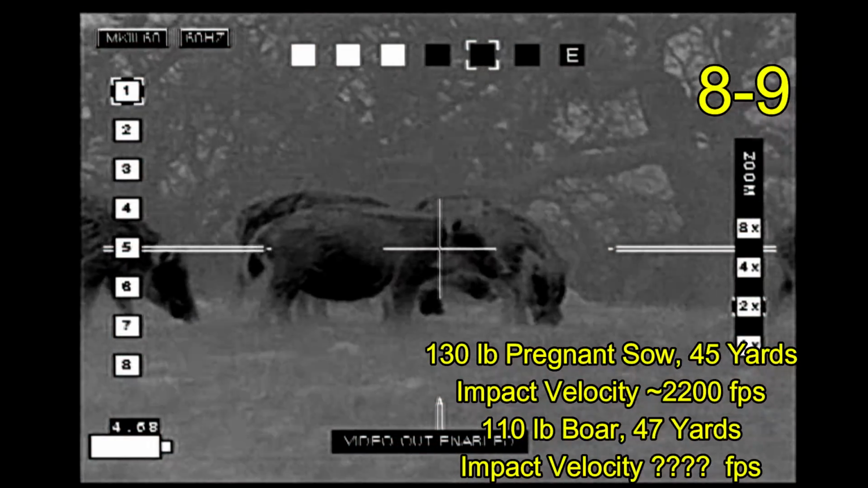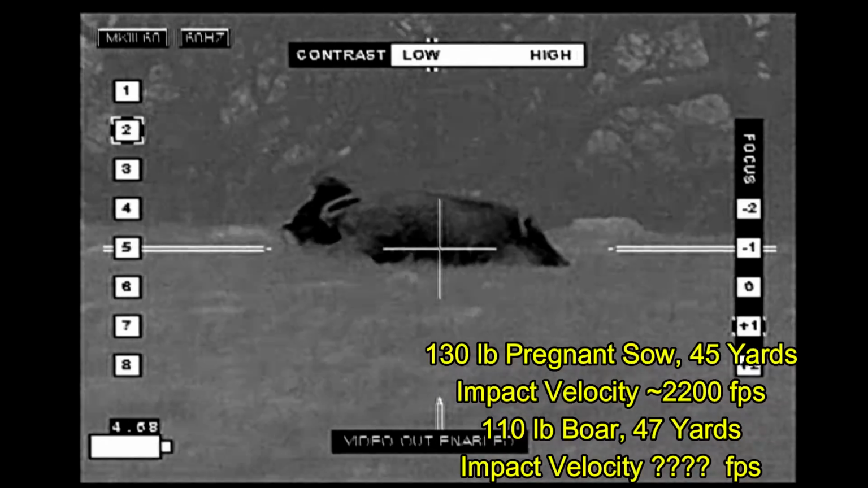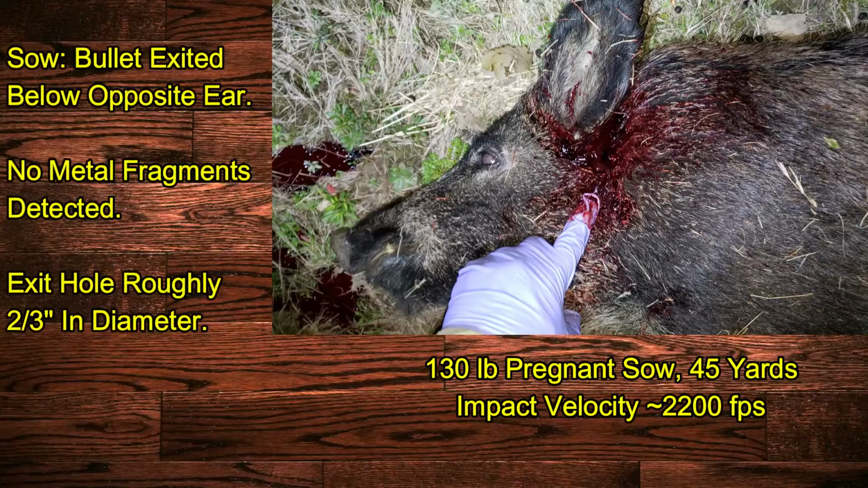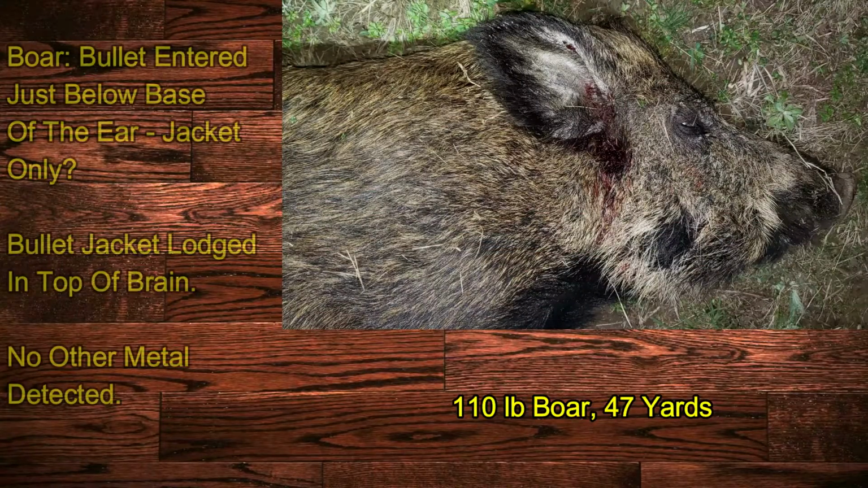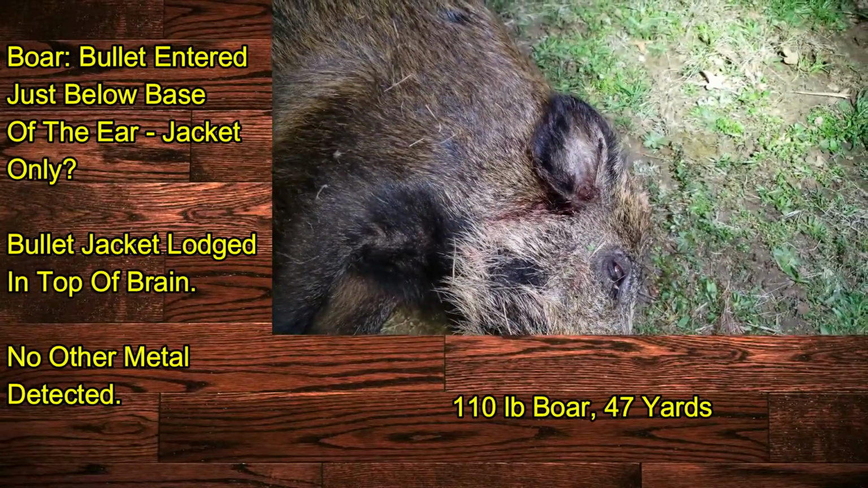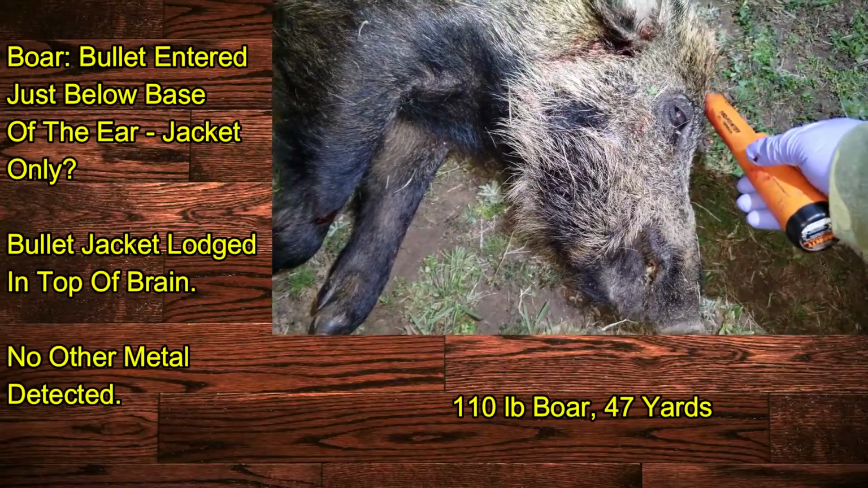This is the one twofer of the series. The first hog was impacted in the vertical center of the neck just behind the head, with the bullet exiting out on the opposite side just below the ear, about a 2/3 of an inch diameter wound cavity. No metal fragments were detected. The second hog, however, had the bullet enter just below the ear, and I was able to find part of the bullet using a metal detector.